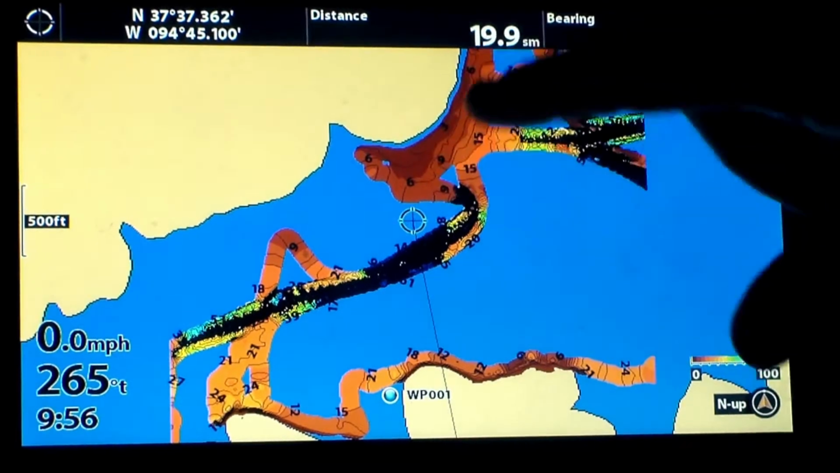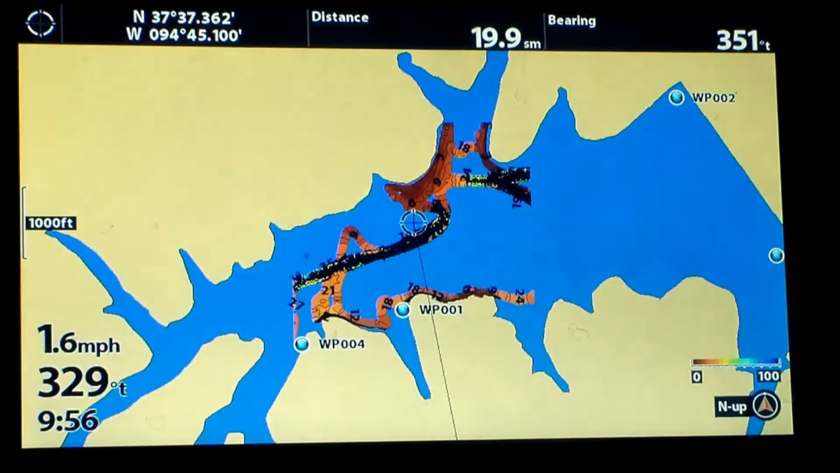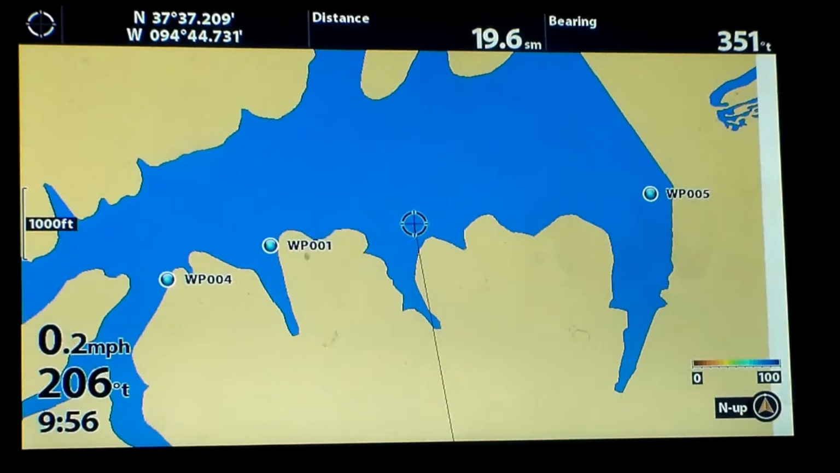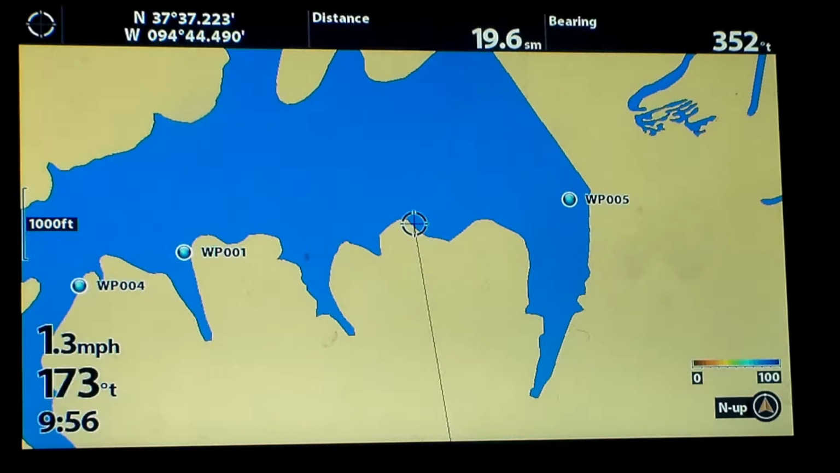A lot of people hit this flat, but then they forget to hit these trees over here where these bass may be hiding, trying to ambush something. So we'll stop there, and then we'll tool on down back towards the boat ramp. And the boat ramp sits about right in here.